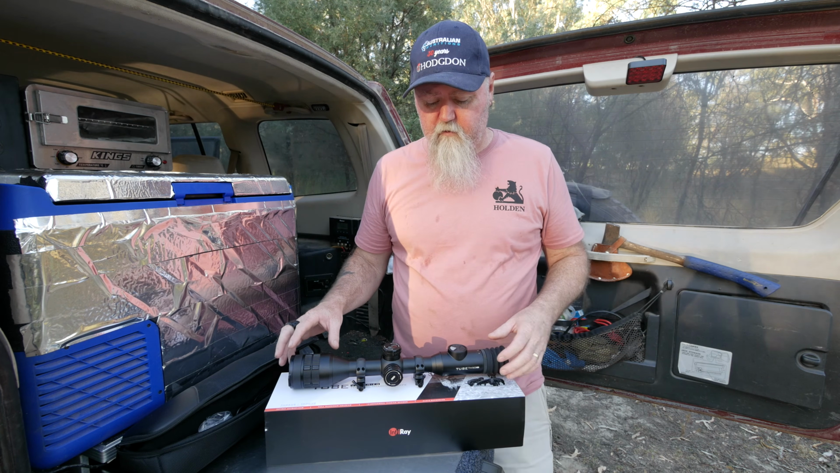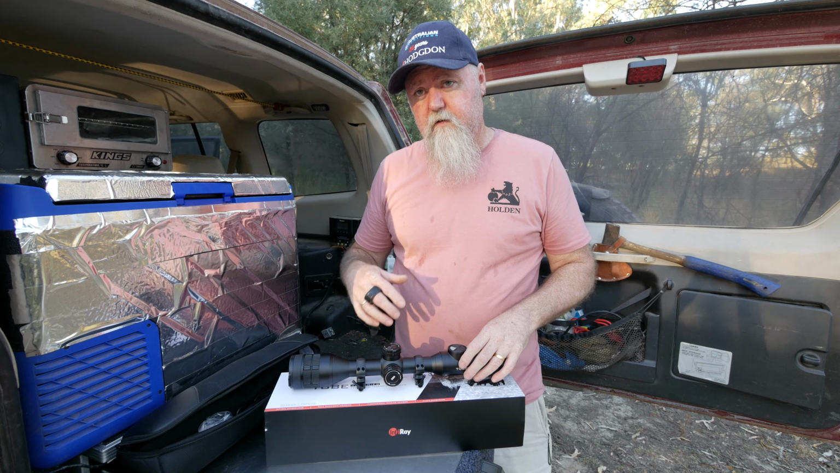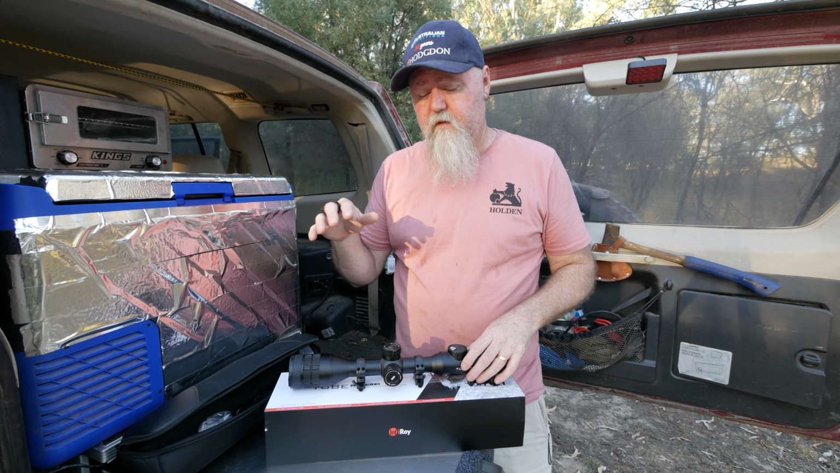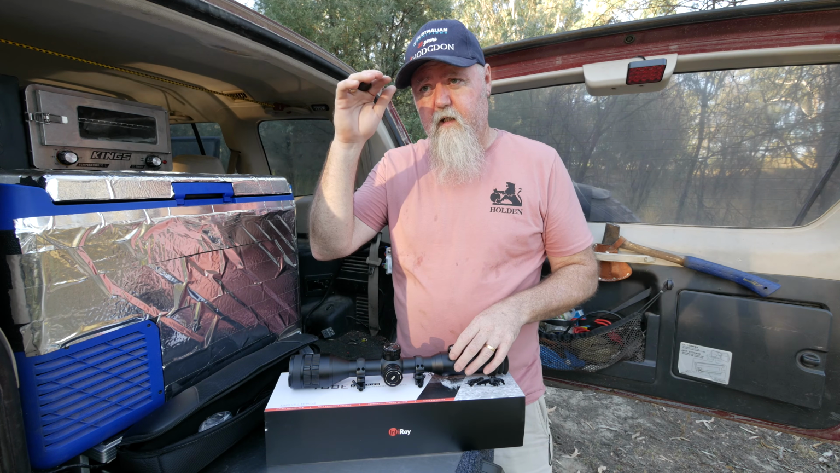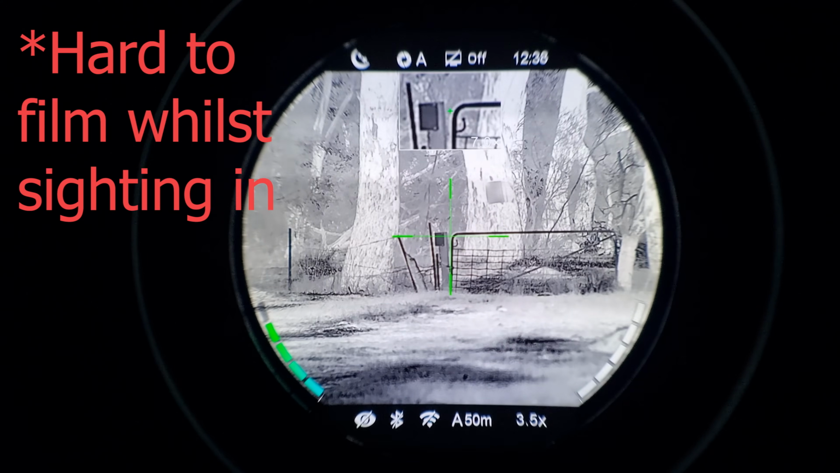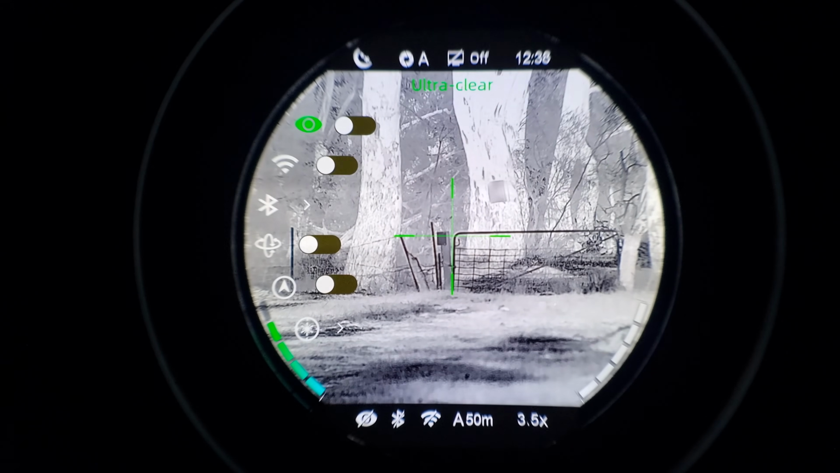Another feature that I really like is the one-shot zero. It makes it quick and easy to get your zero done and to save it in a profile. When you're in the menus of this, you've got menu A, menu B, menu C, and then in each, say in A, there's 3 different profiles you can save.